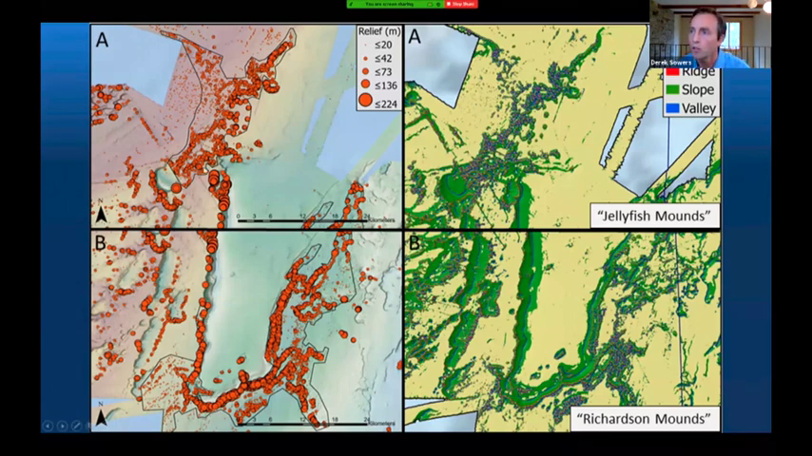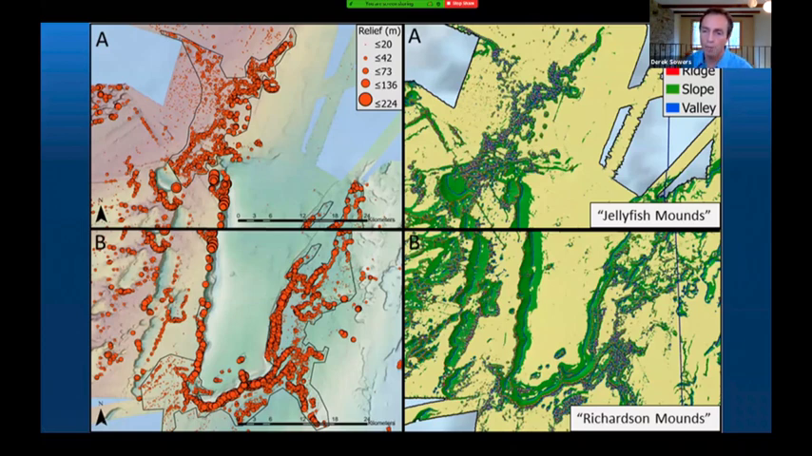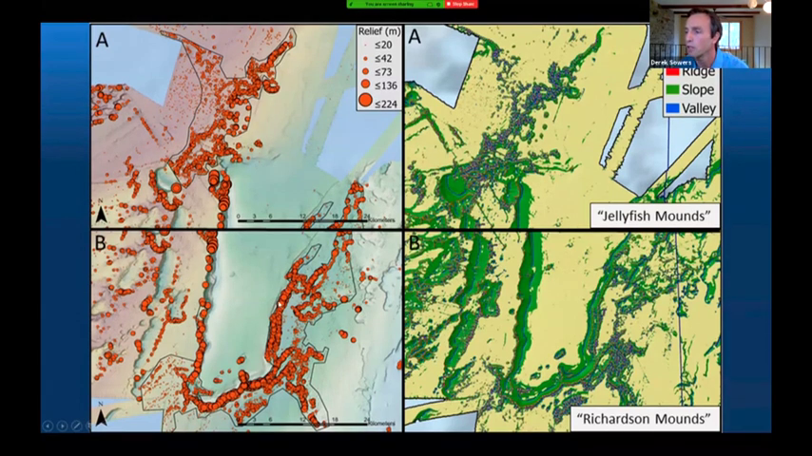The black outlines show you the area I traced out for further quantitative analysis of the peak features. It's notable in both regions A and B in this figure that the highest relief mounds are found at the top of the steep scarp features, forming long, nearly continuous reefs. As you can see, there are very large relief mounds right along the edge of the scarp, and smaller ones as you move away.